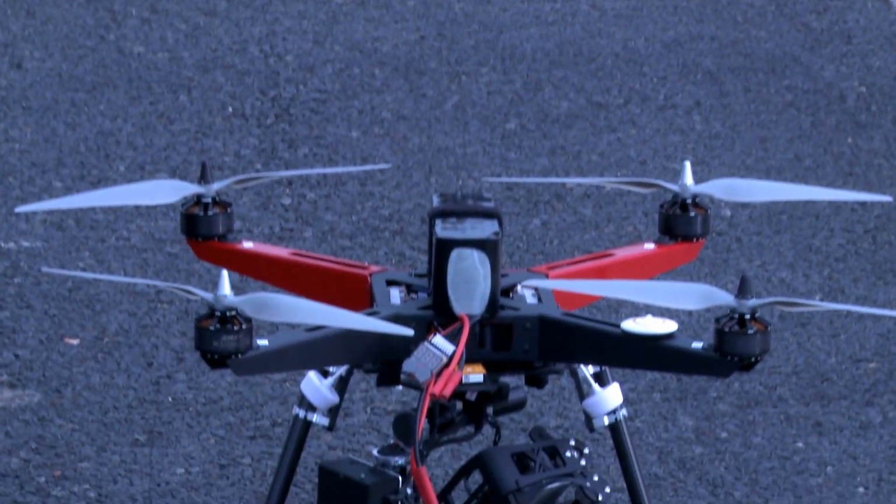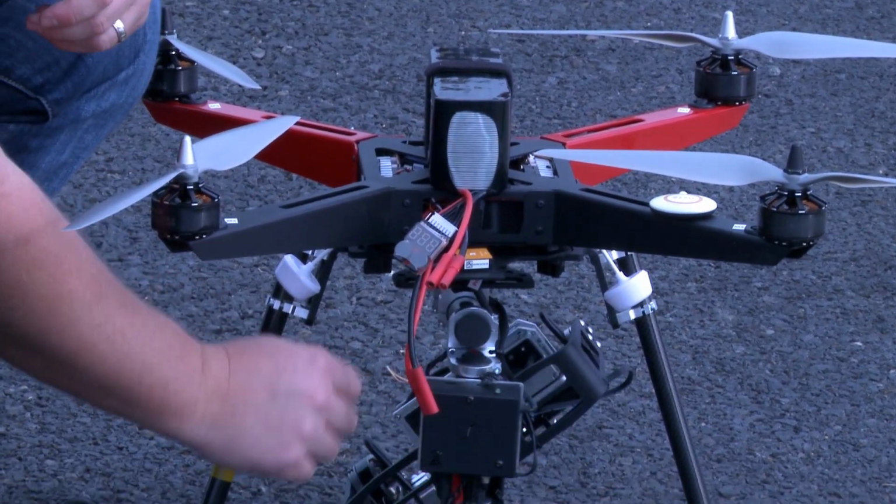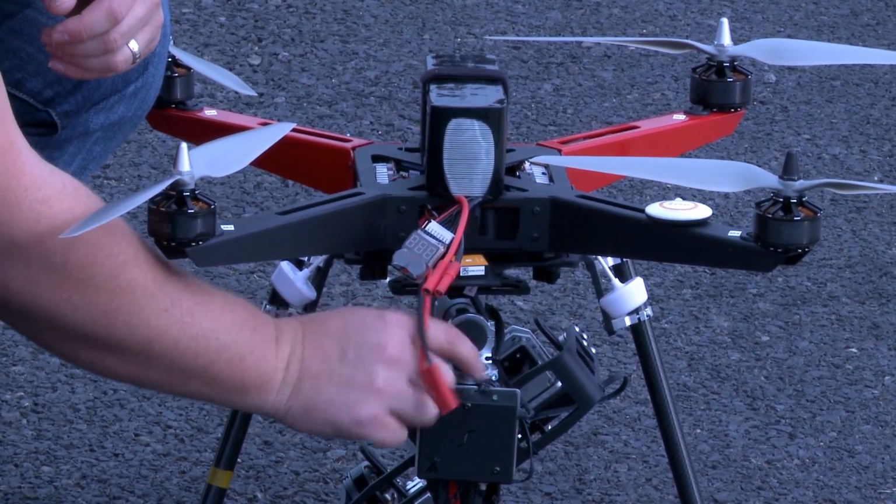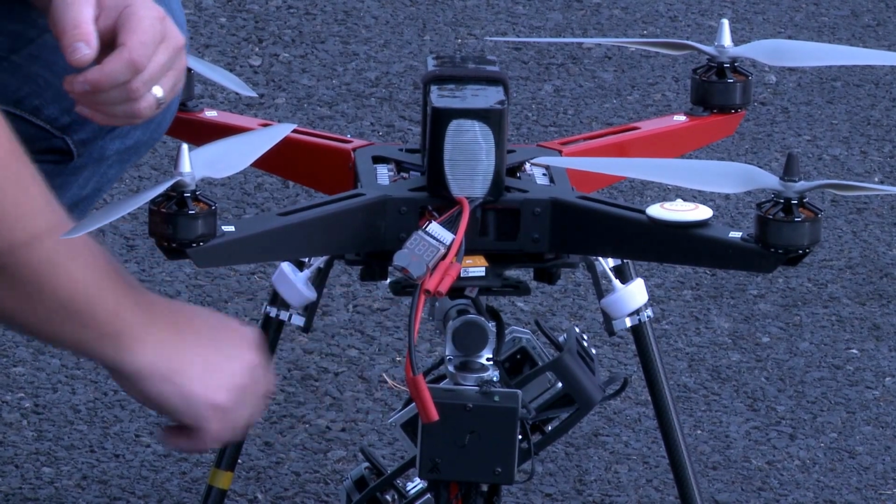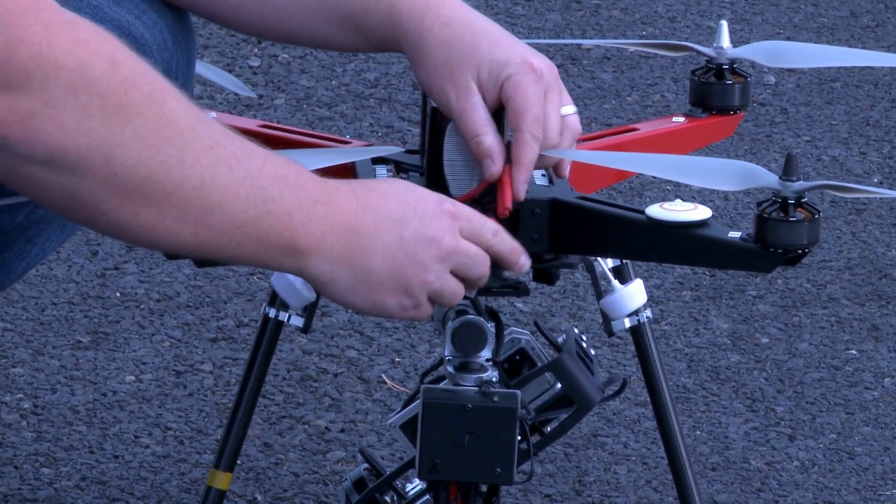Our radio is on. Now for this compass calibration, down here on the gimbal, you're going to want to turn off the gimbal. So that's this red switch right here at the top of the gimbal. You just flip that to the off position. We're going to go ahead and plug this in and let this fire up.